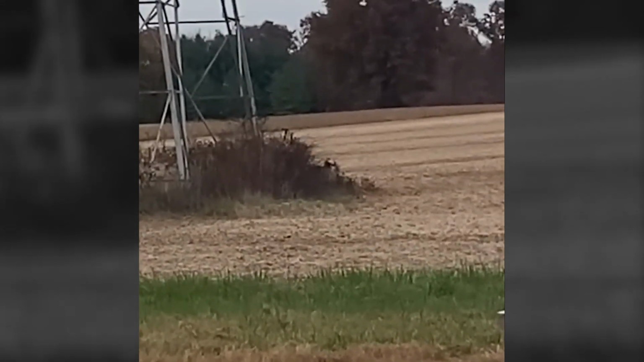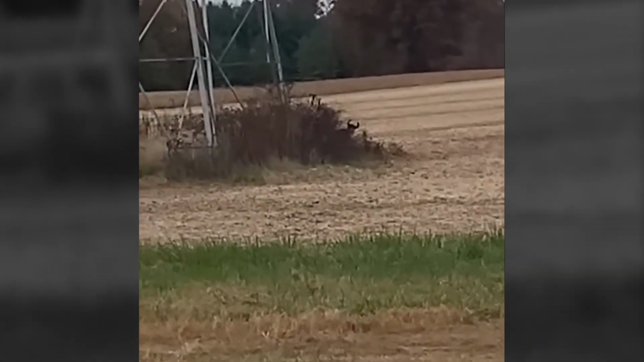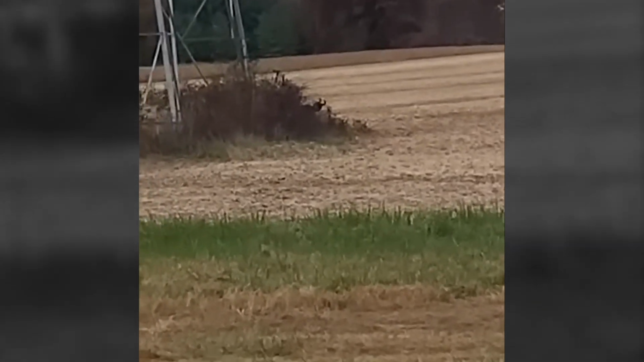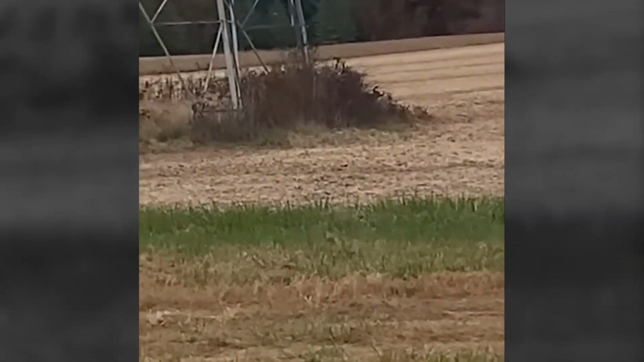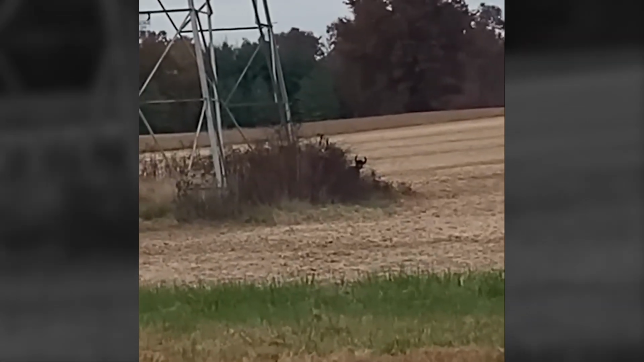The creature was black, and there was an eerie energy around it that made the moment feel unsettling. Then, the creature's eyes fixed directly on the camera, staring with an intense gaze. Of course, this thing is not a goat. What are your thoughts on this?